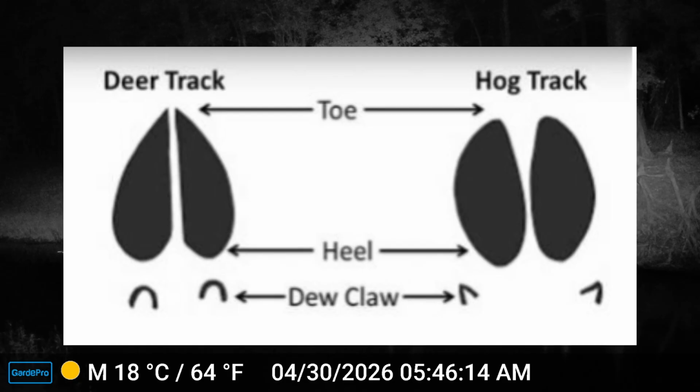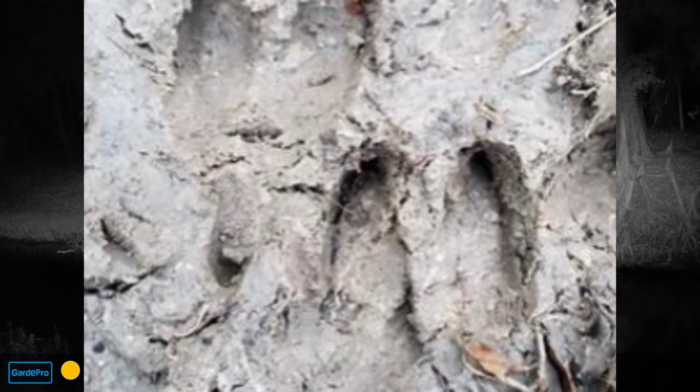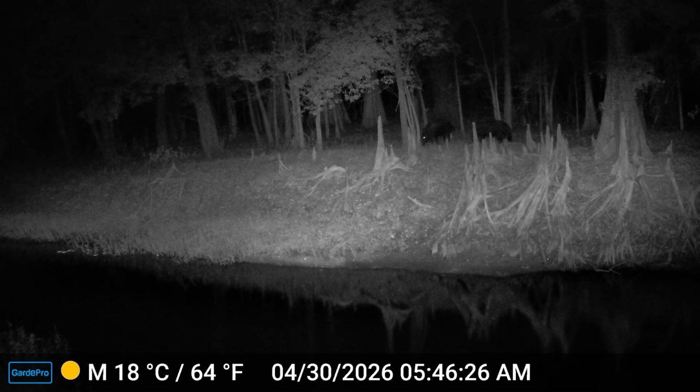Actually getting out there and seeing what they look like on the ground, in the mud, in the sand, stuff like that, it'll really help you to learn. Because a lot of times the front of the toe can be rounded some, where most of the time the deer are more straight and narrow. But stuff like that will help you to learn.